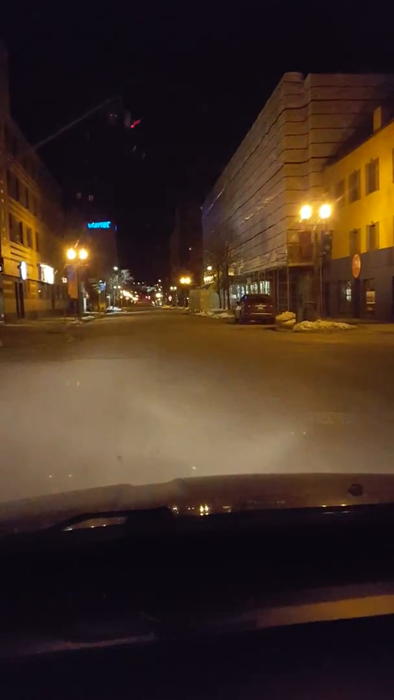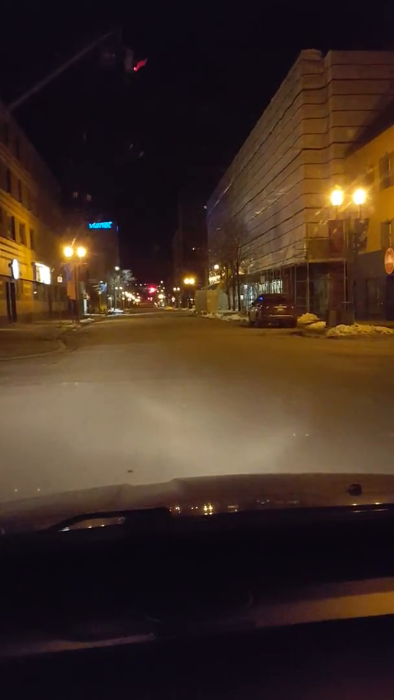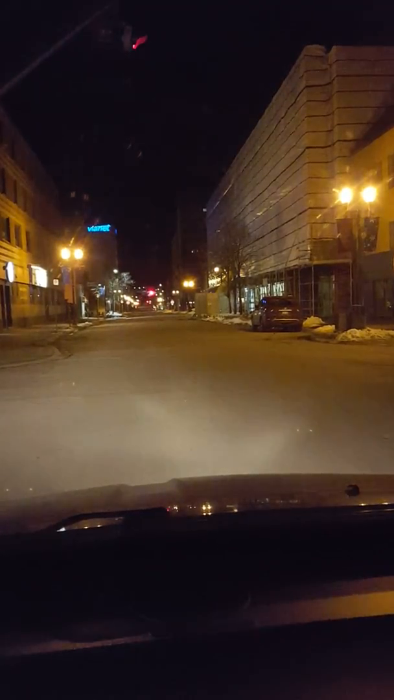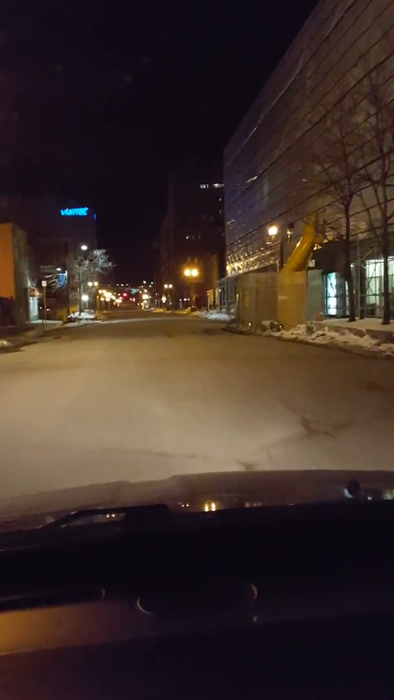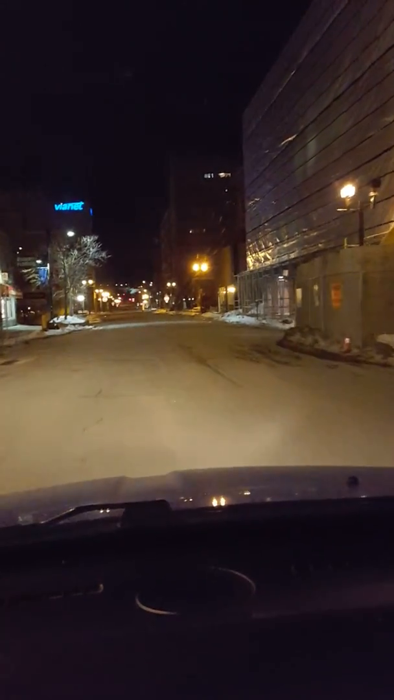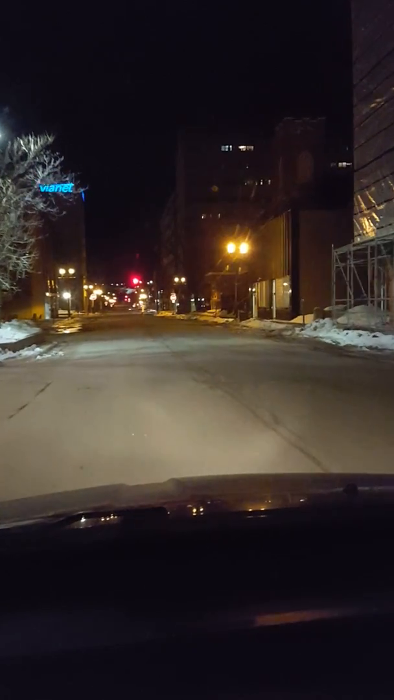But anyways, there's another bar here on the left. It's called the Colson, or the nightclub. It gets pretty packed there on Fridays and Saturdays. They have their own patio and everything. So this is Larch Street. We're just driving down here, Larch Street.